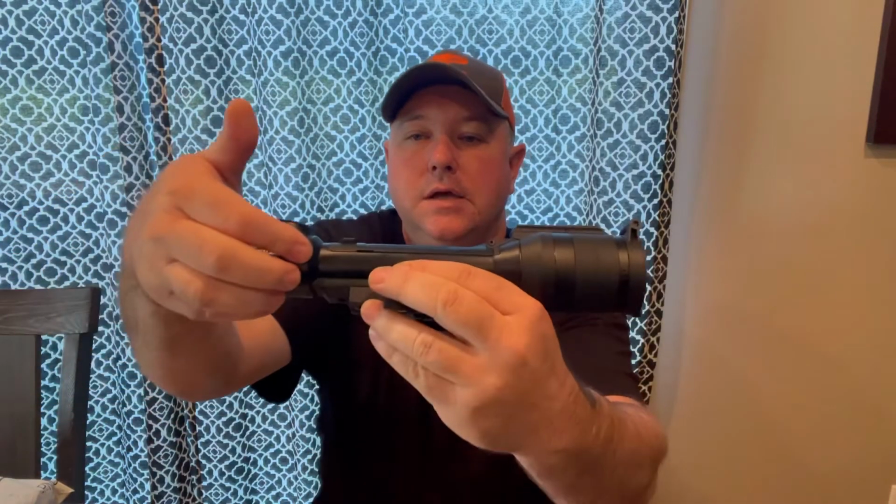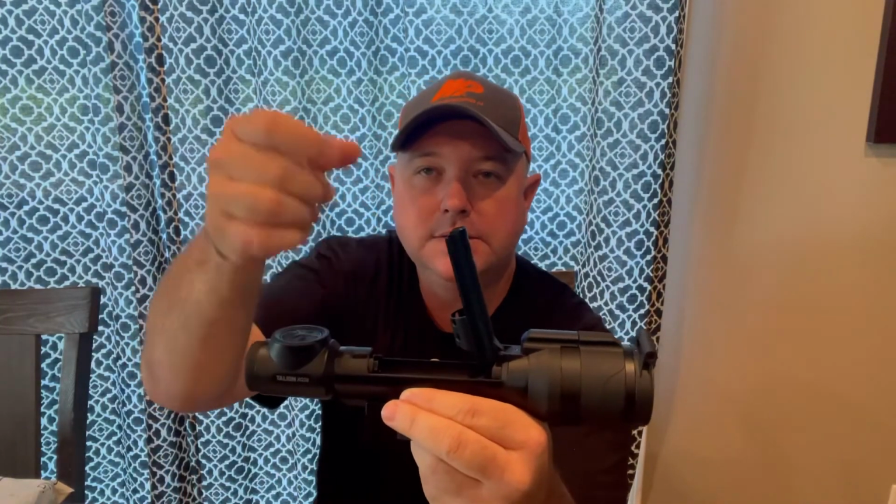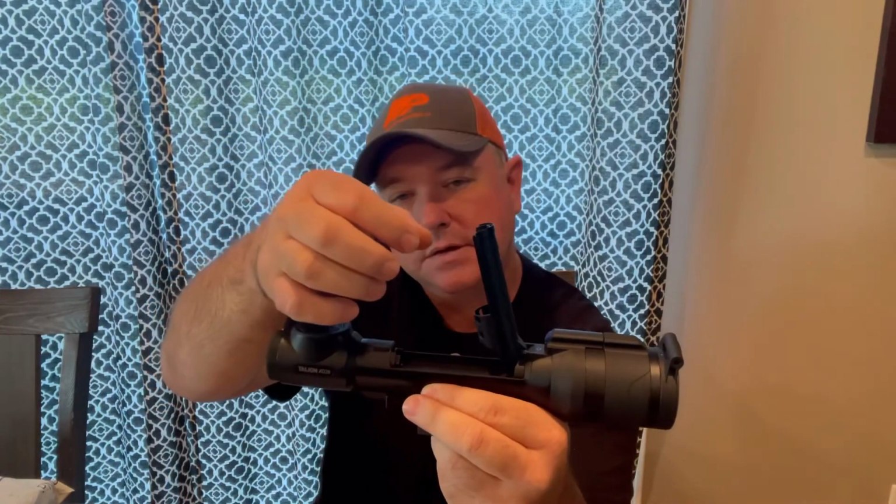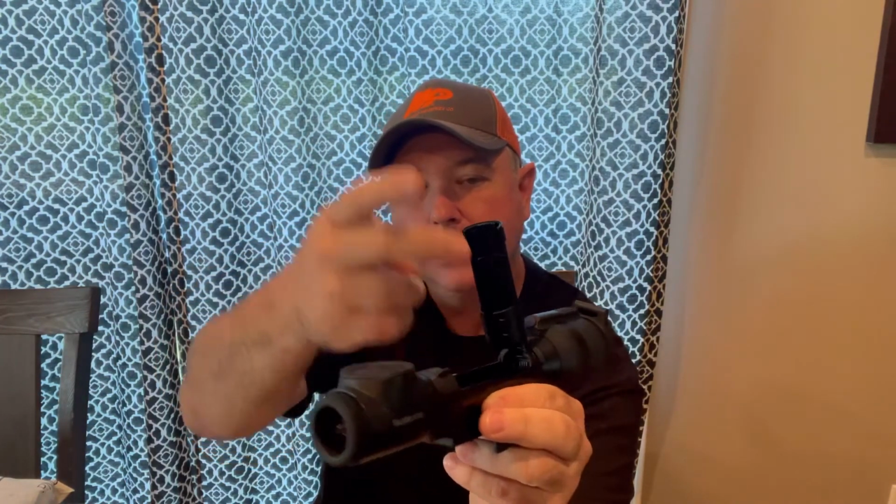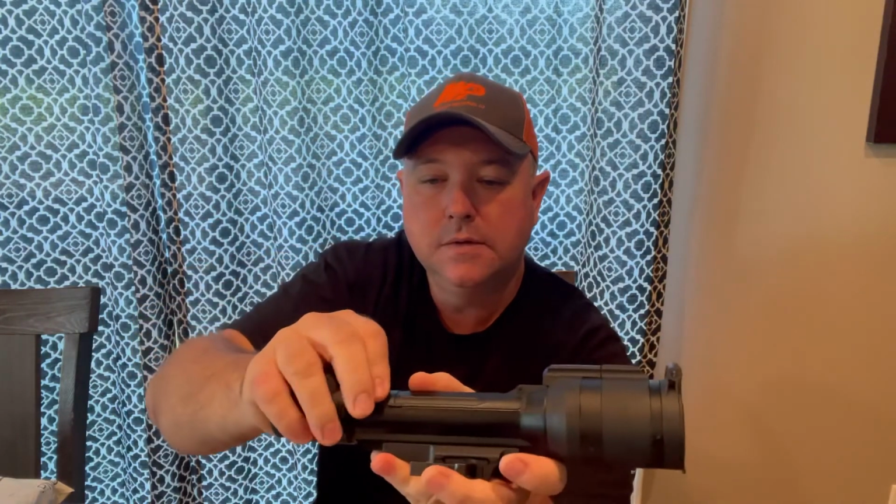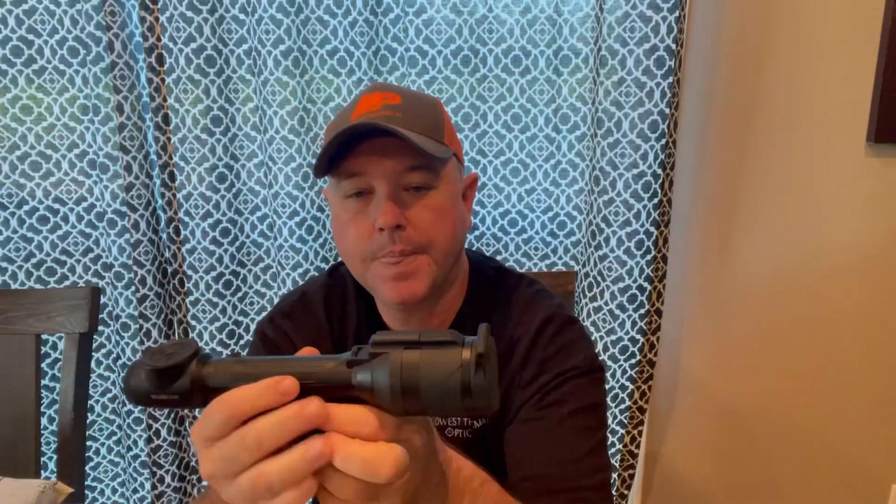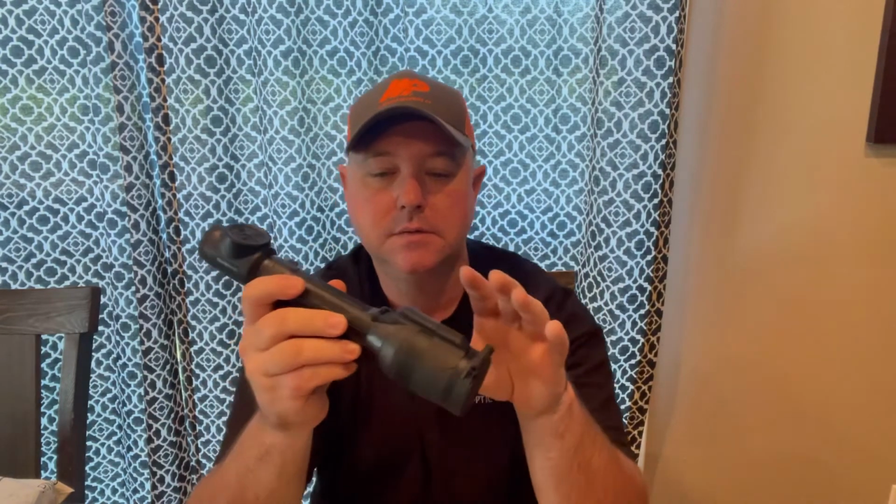All right, battery installation. You've got a lock right here. You unlock it, and this pops open. And you'll see on your battery, there's a little trough that comes out on the battery, and it slides down in here, and you close it up, you lock her up. Here's your power button, just press and hold it, it comes on, it says Pulsar, and so on.